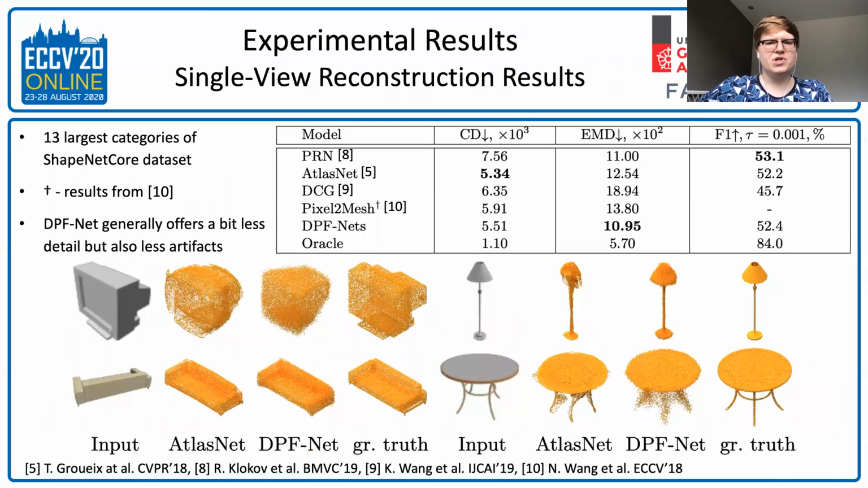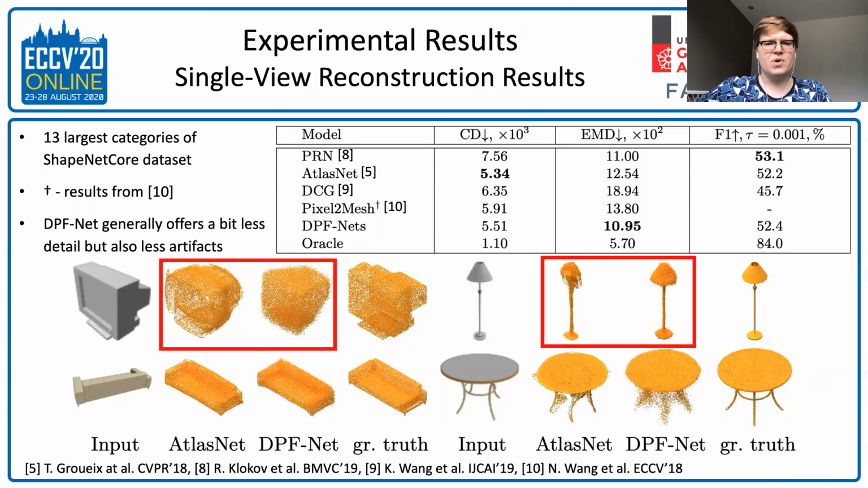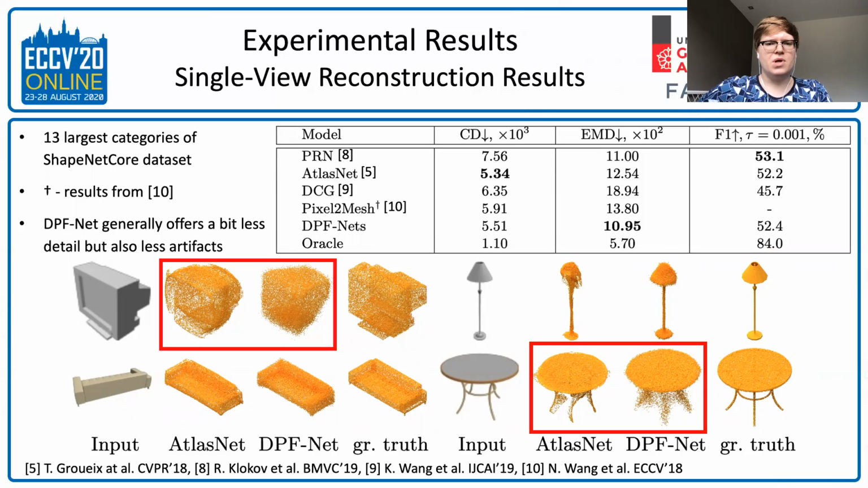In single-view reconstruction, we compare to recent voxel, point cloud, and mesh-based approaches. DPFnet outperforms previous works in terms of the EMD and is the best in terms of F1 score among point cloud and mesh-based methods. Qualitatively, in both autoencoding and single-view reconstruction, our model outputs shapes with points being distributed evenly without sharp density peaks. However, at the same time, it captures a bit less detail.